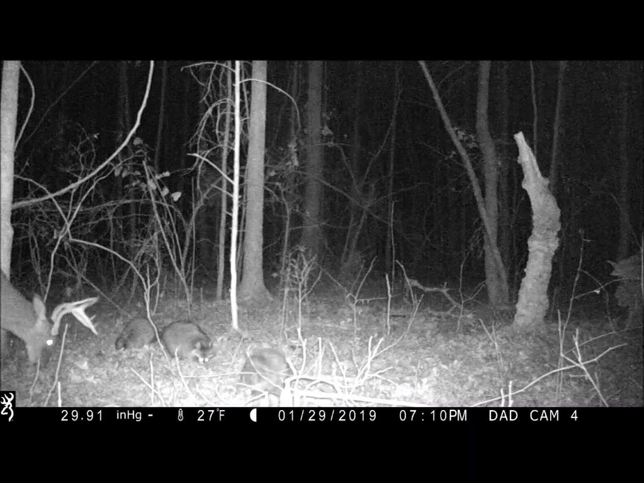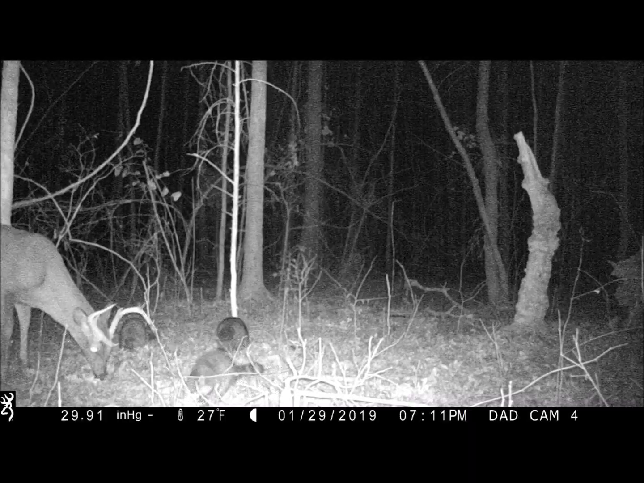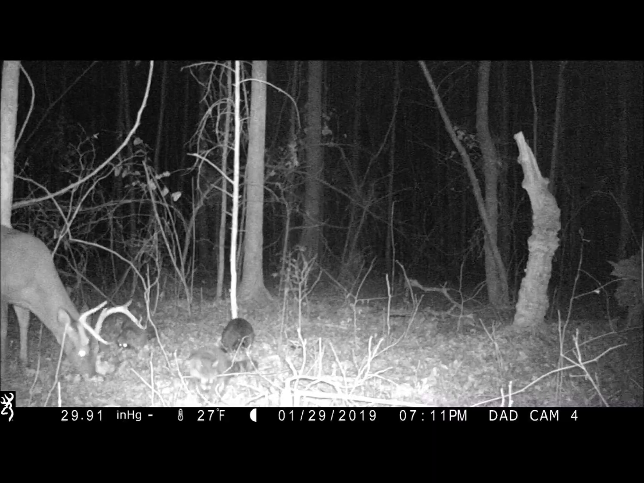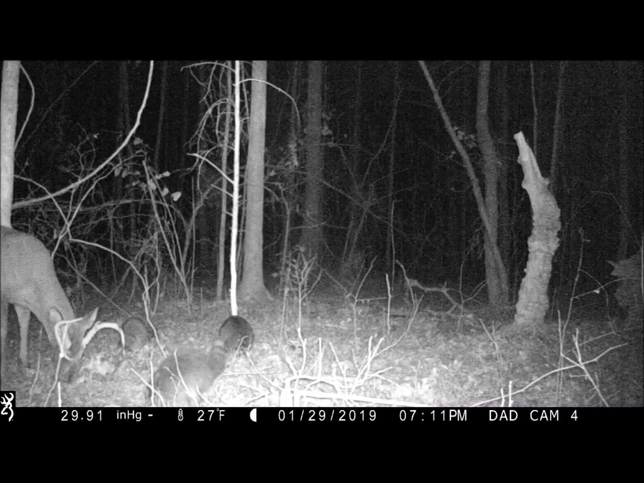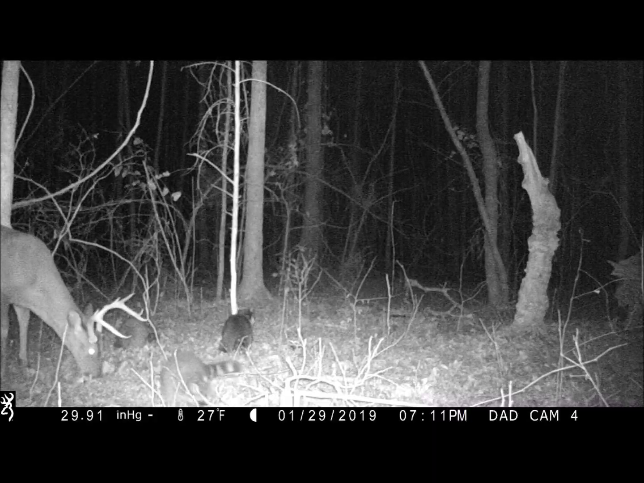He stays here for 2 hours and 31 minutes feeding, or mostly feeding. You'll see after a while here, he beds down right in the middle of the corn for 23 minutes. He put on a show for us last night right here.